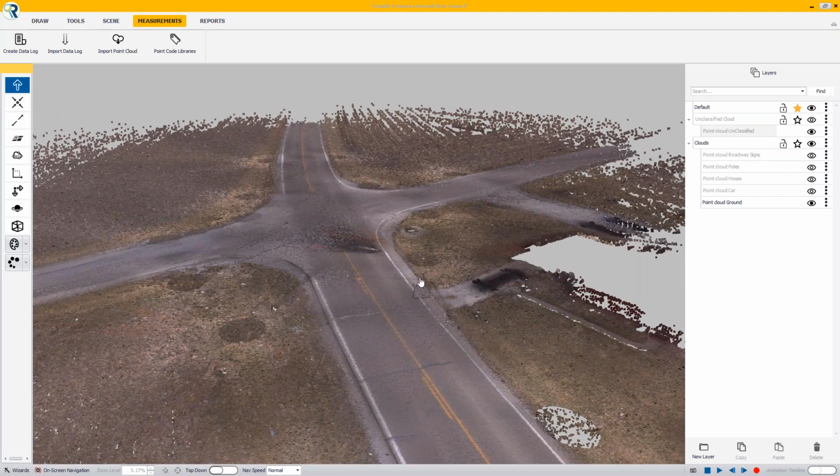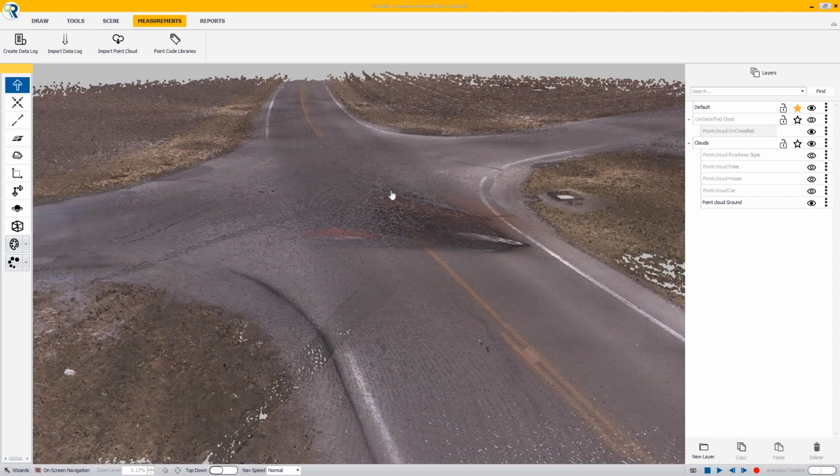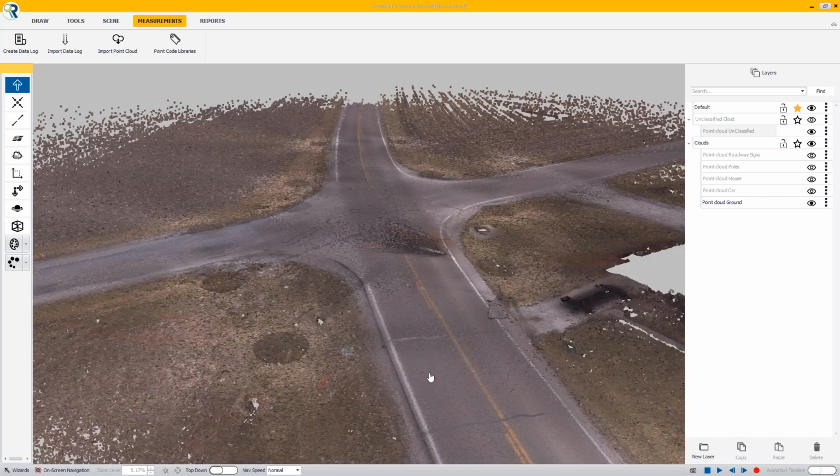Here in Reveal, I have a nice clean point cloud. I don't have any of the parasites, any of the cars driving through, people walking through my scene, the inevitable fire truck that's parked right where we don't need it to be so that we can document our evidence. All of that is gone, and I'm ready to start diagramming.